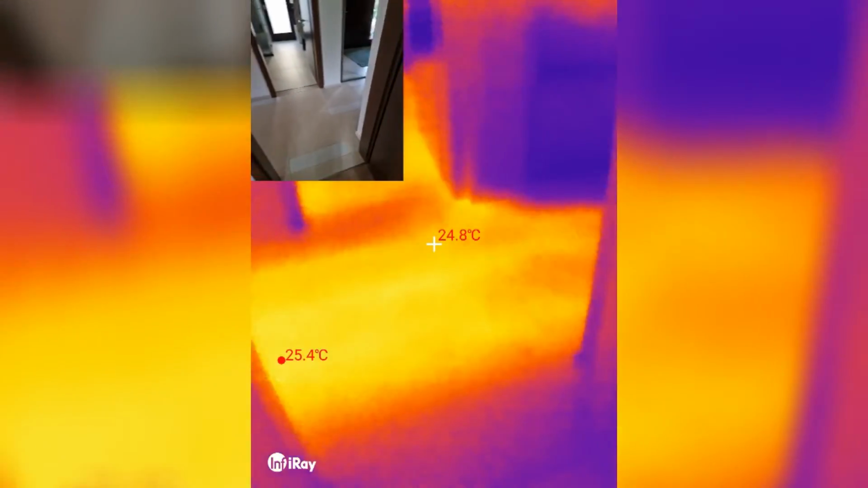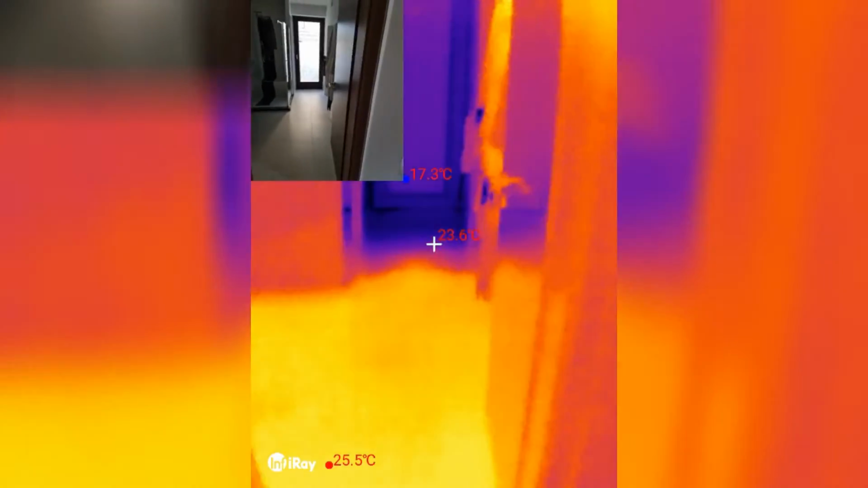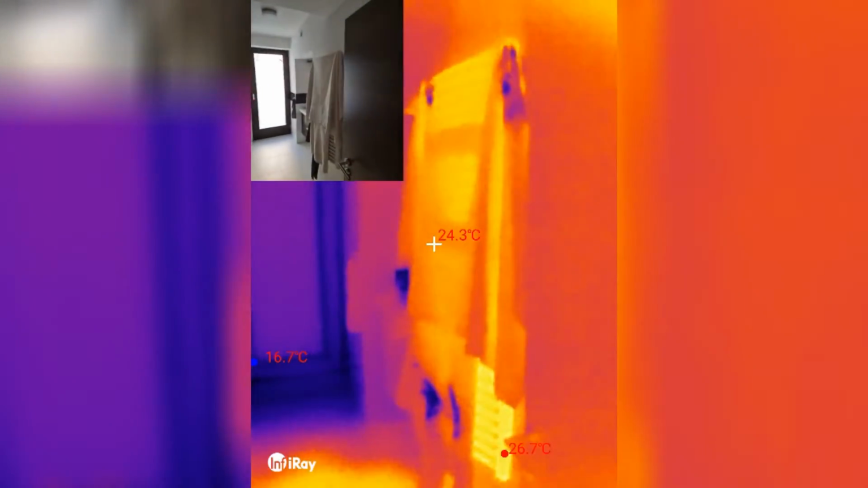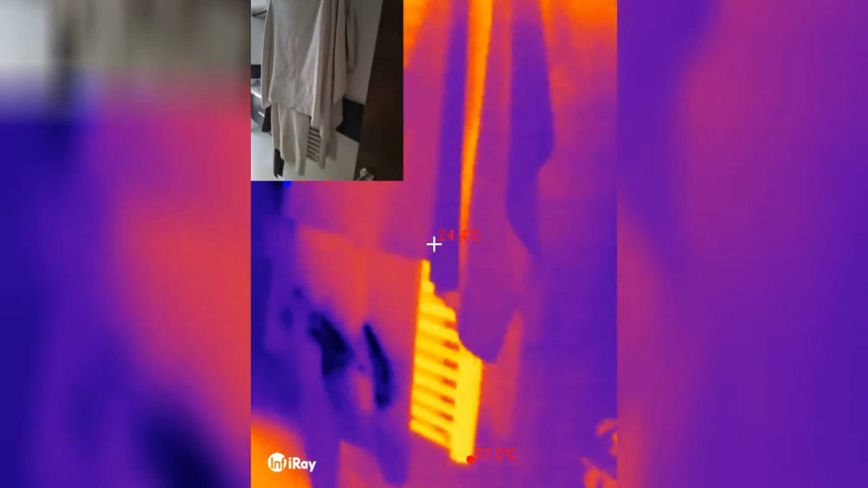Okay, so if I go here, then we can see the underfloor heating and the cables going through. It's a little bit cooler under the rug, and then the heating goes in here, and the towel rail is warm, but it's not really warm because it's only fed by the same temperature as the underfloor heating.